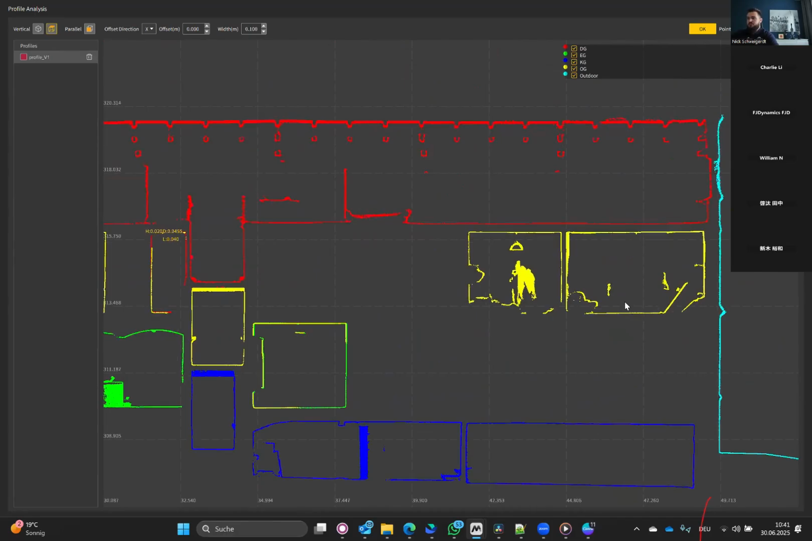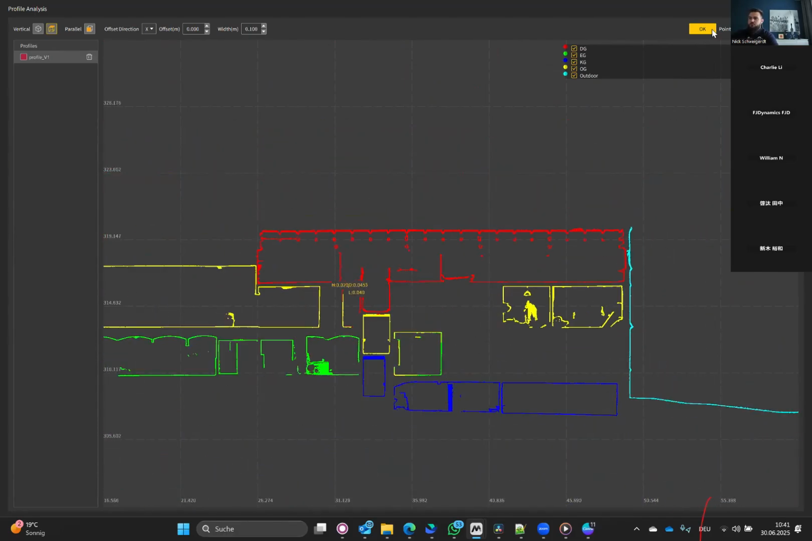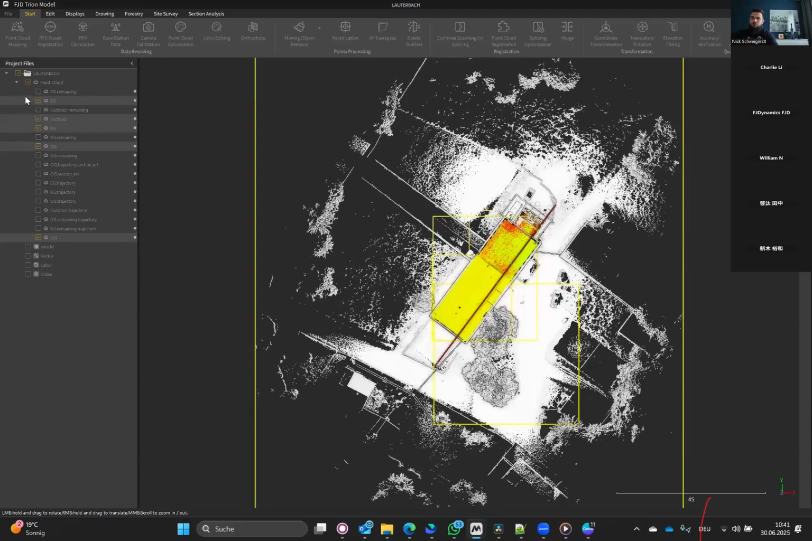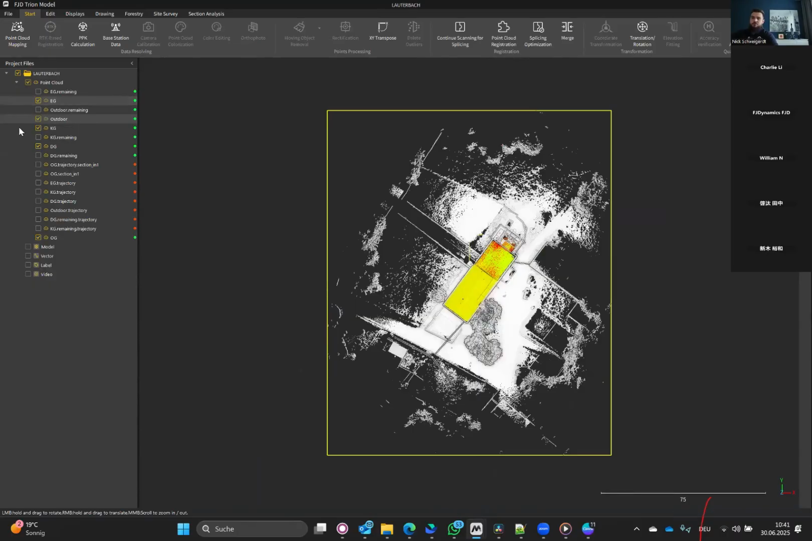So you basically get this. And after confirming your registration and you cleared your point cloud, all you need to do is just mark your point clouds like I did here. So you get all of them and then you hit merge.